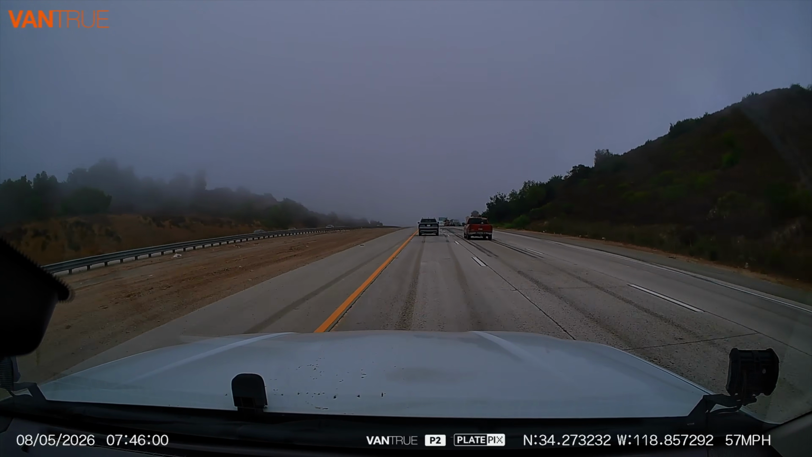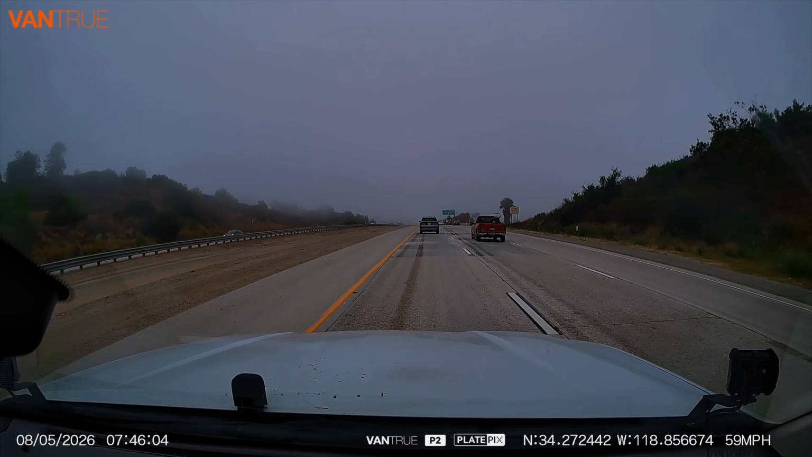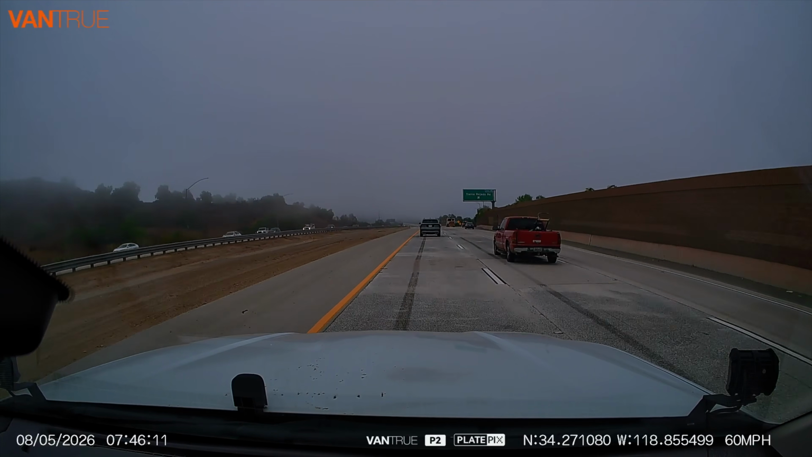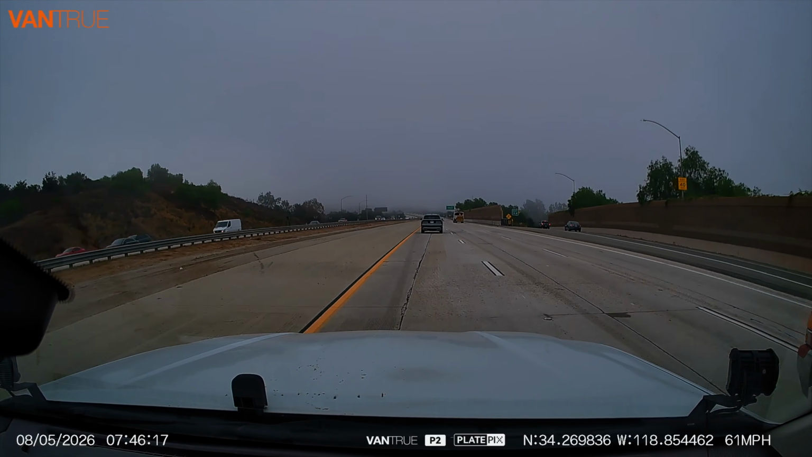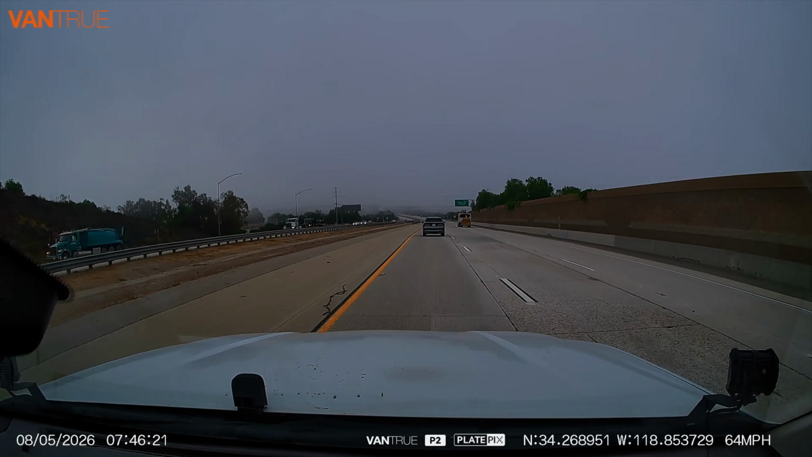So now it's time to get the camera out on the road. The first camera we're looking at is the forward-facing camera, and the first thing I noticed with this camera is it is not a 1080 or a 4K camera. It is a 2560 by 1440, and if you're asking yourself, what the heck is that? So was I, I had to look it up.